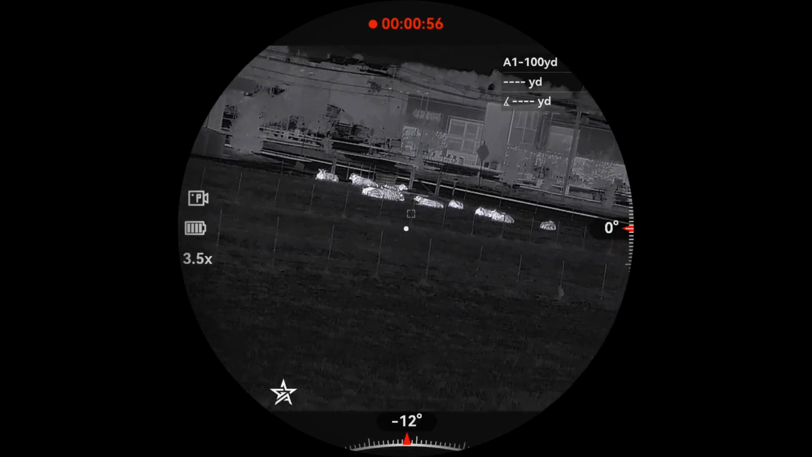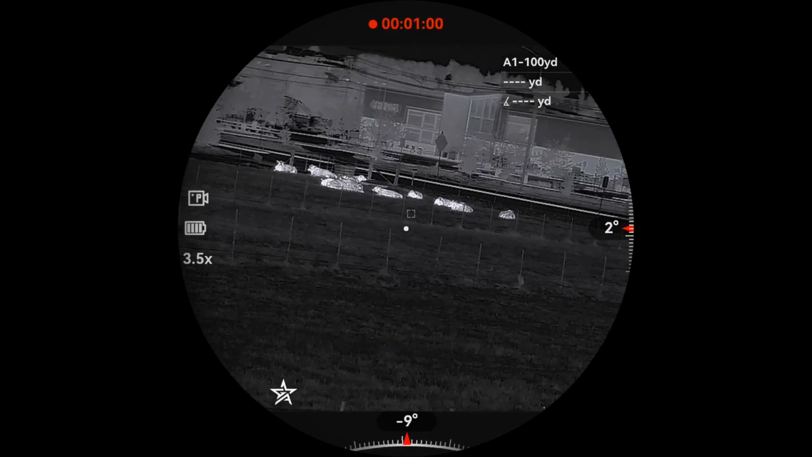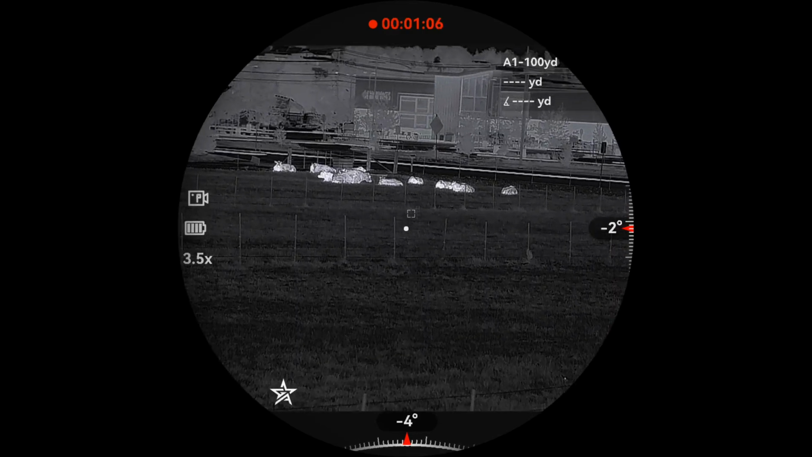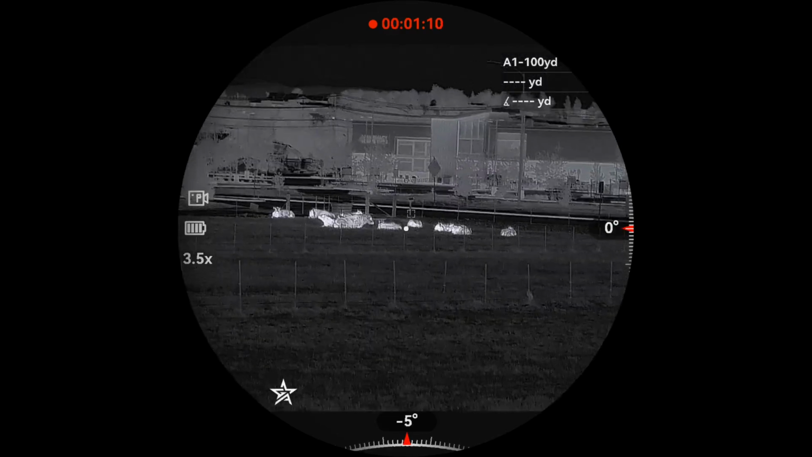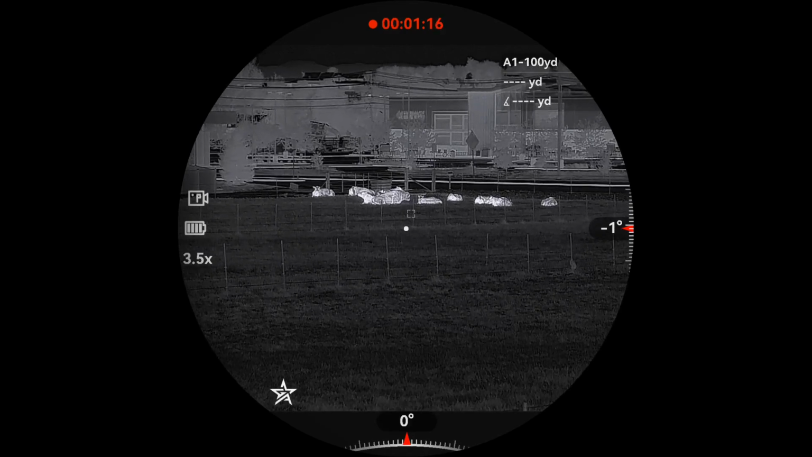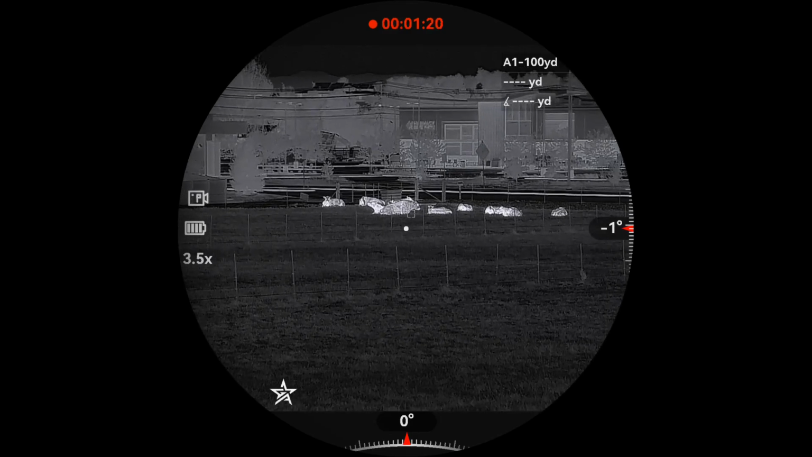Okay, so it does have the round screen in it, which makes it pretty nice. I've got it turned on right now to where it'll tell us if we're canted one way or the other, and when you're shooting long range, that's really nice. The wind is blowing about 15 miles per hour out there, so we're not going to get as good an image as we normally would.